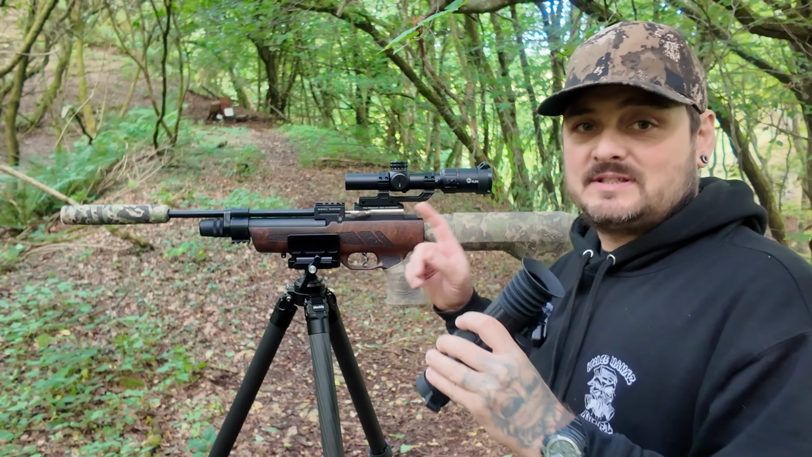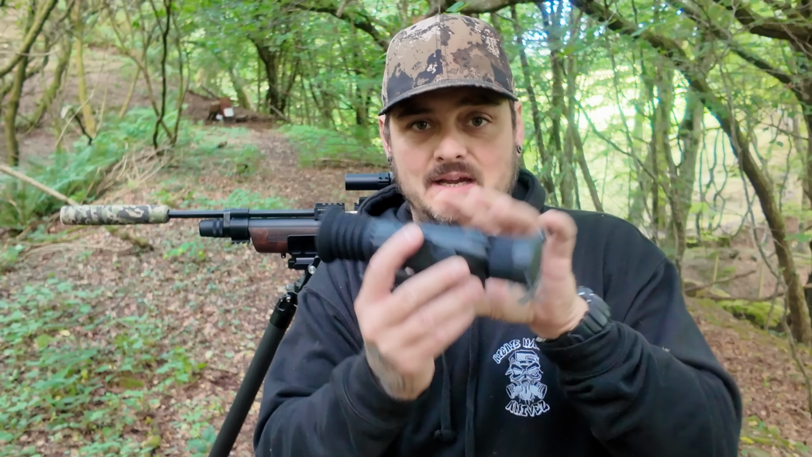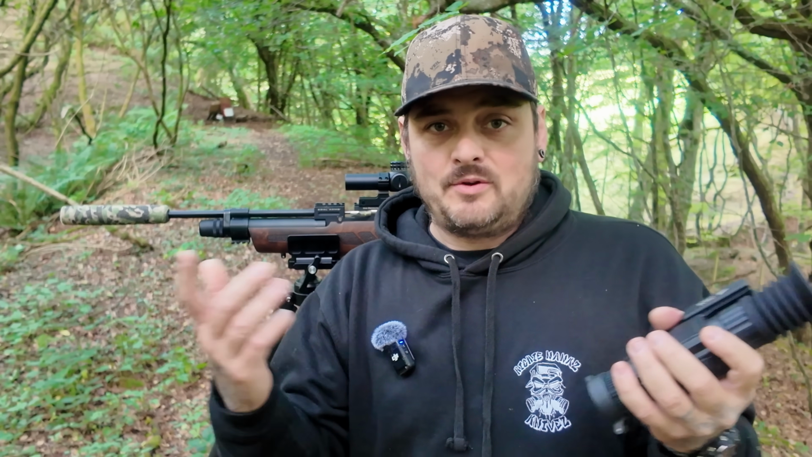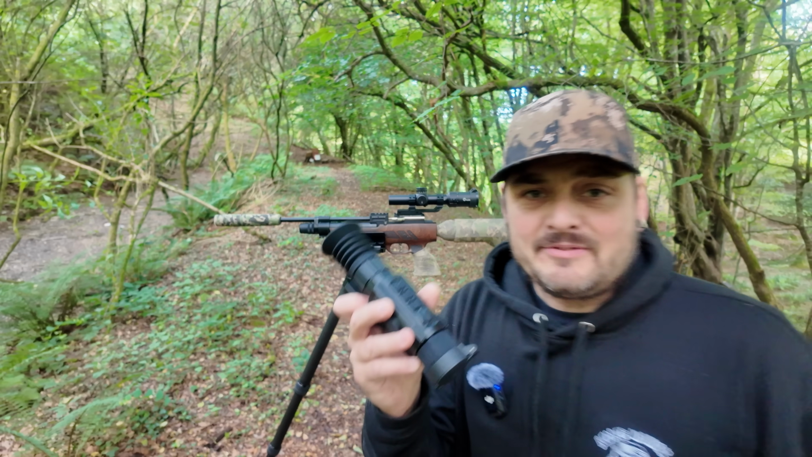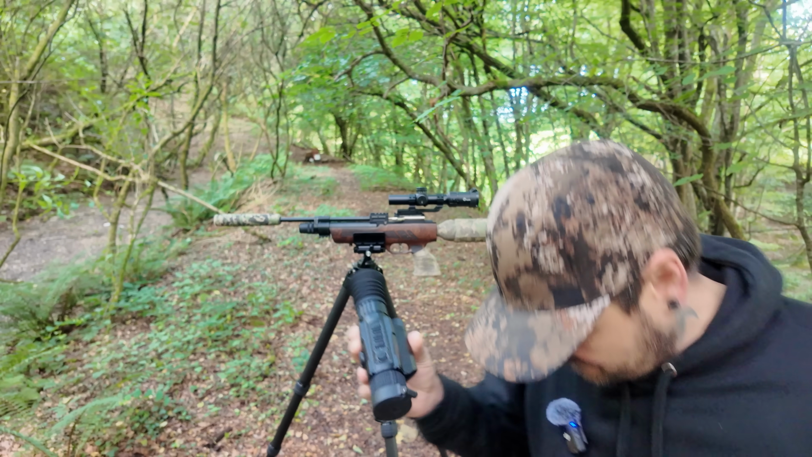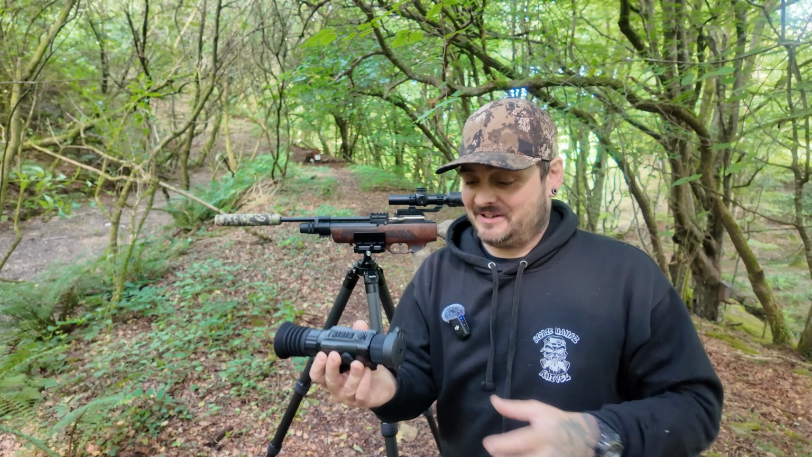Now I need to get this to articulate, which means holding the rifle and undoing the clamp, as you all well know. Where do I put this, by the way, at this point? Where is this going? It's handheld, so they're not lying about that. But there is nowhere to attach a lanyard. There's no way of tying it onto anything. So now it's painfully a handheld monocular.